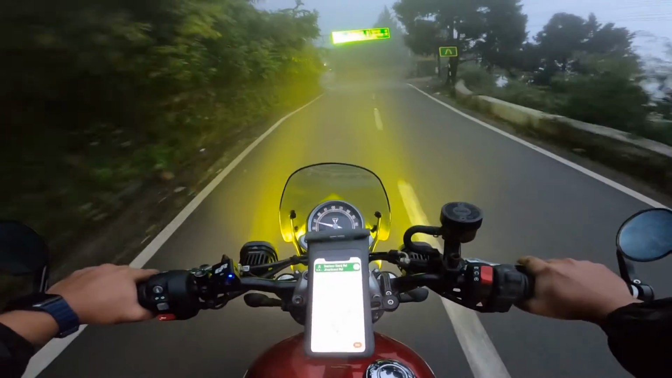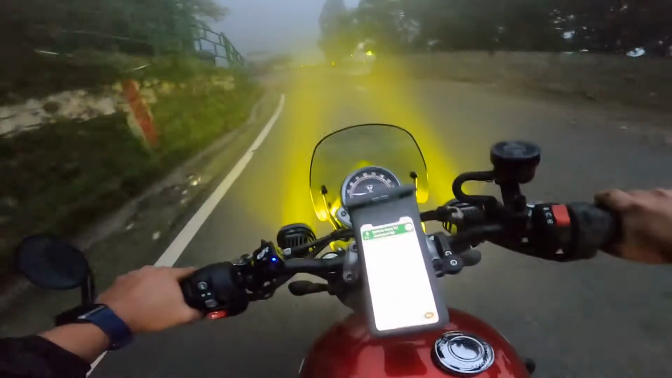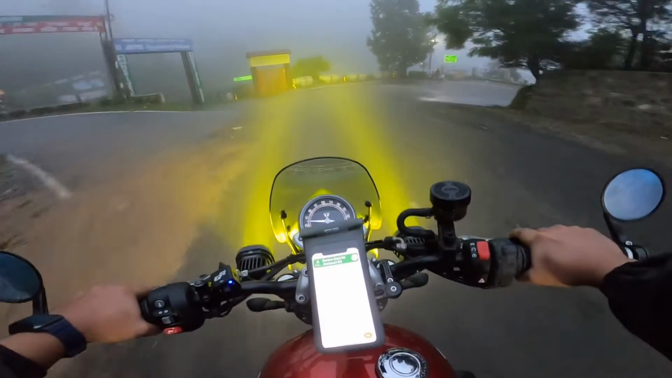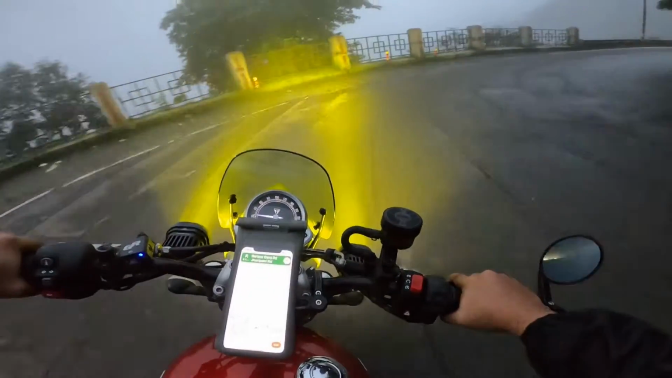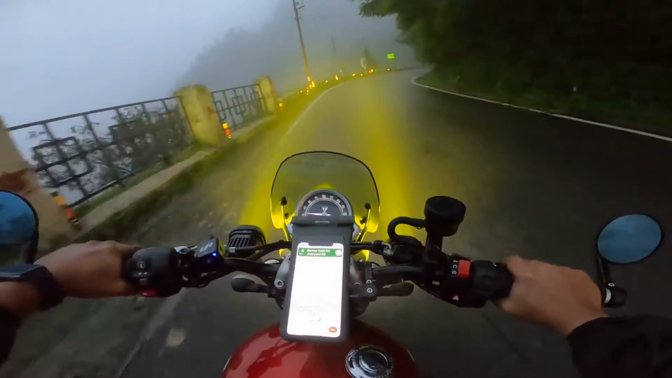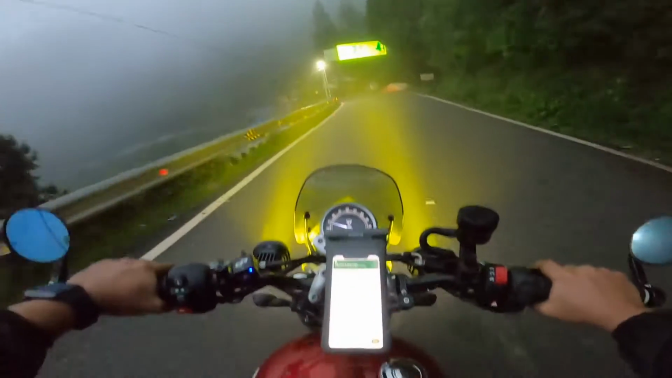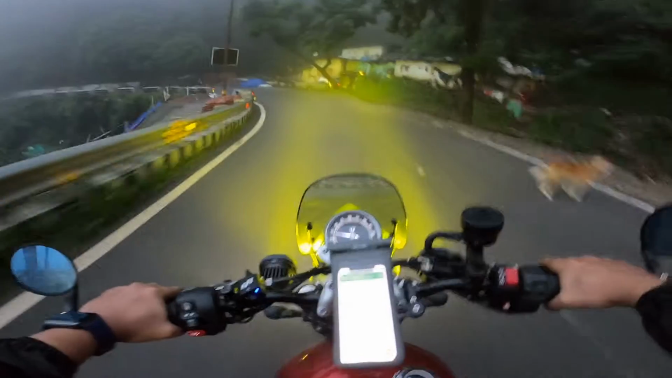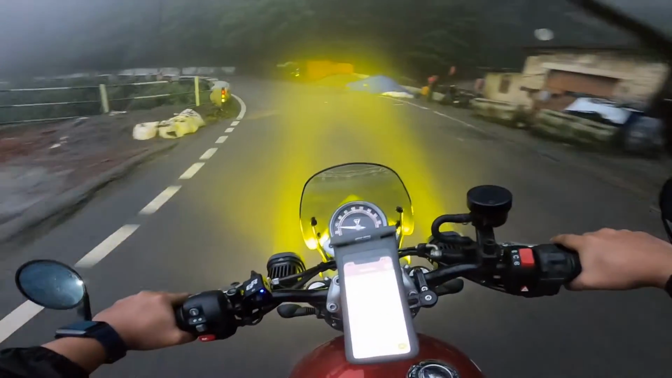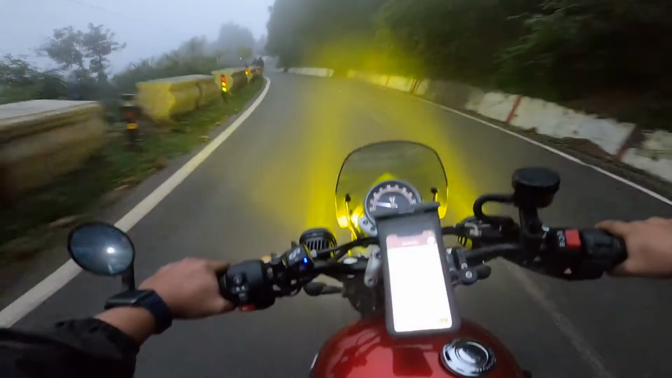So from here, if you take left, you go to Dhanolti, which is my favorite destination. I've been going to Dhanolti since the year 2005, to be honest. That's when I really started venturing alone and with one of my friends also. So I've been to Dhanolti, I think, at least 15 to 20 times, and I love that place.